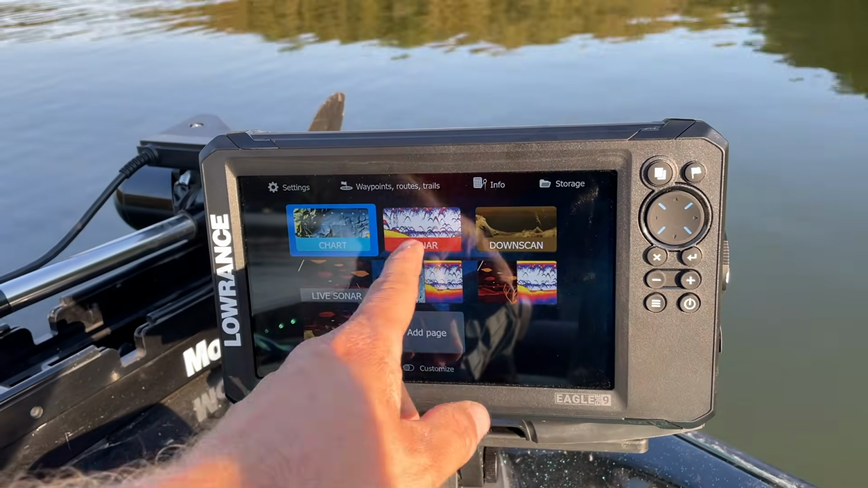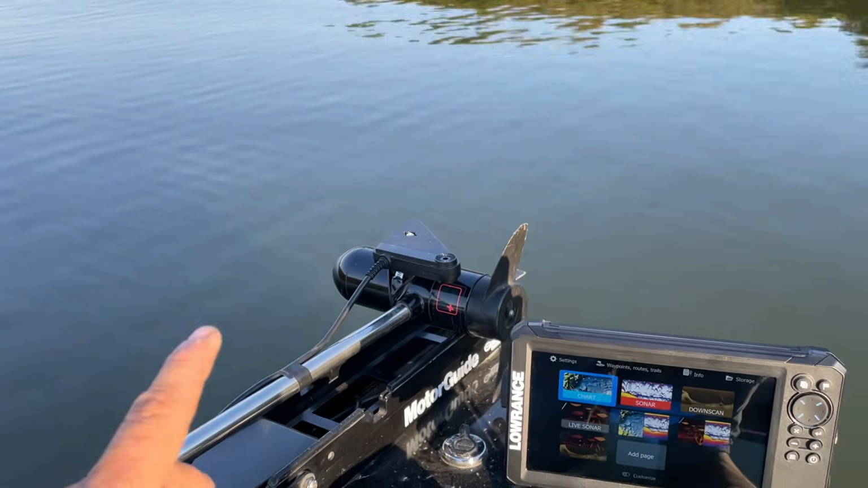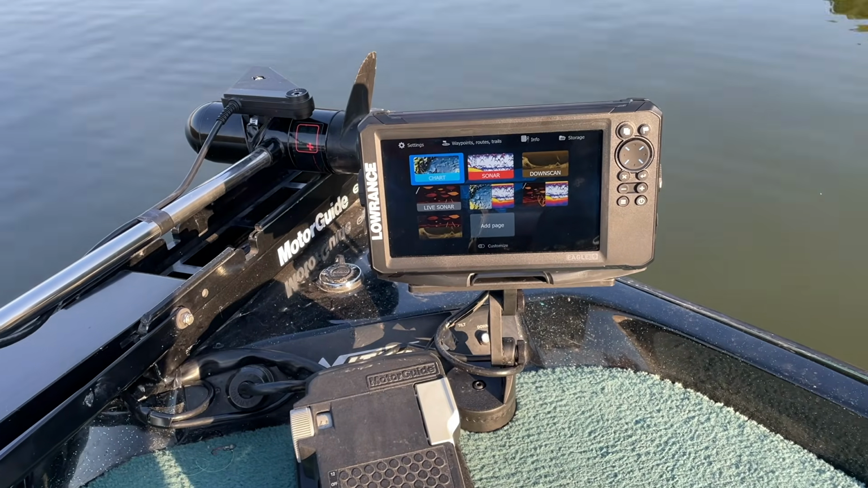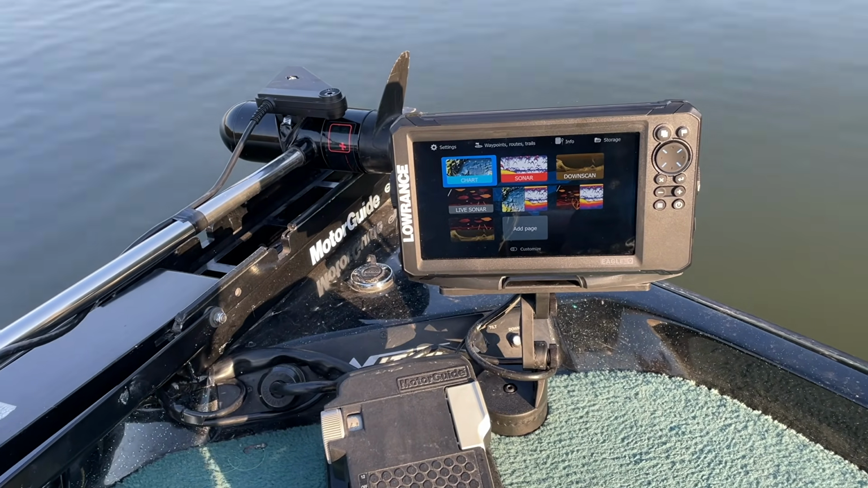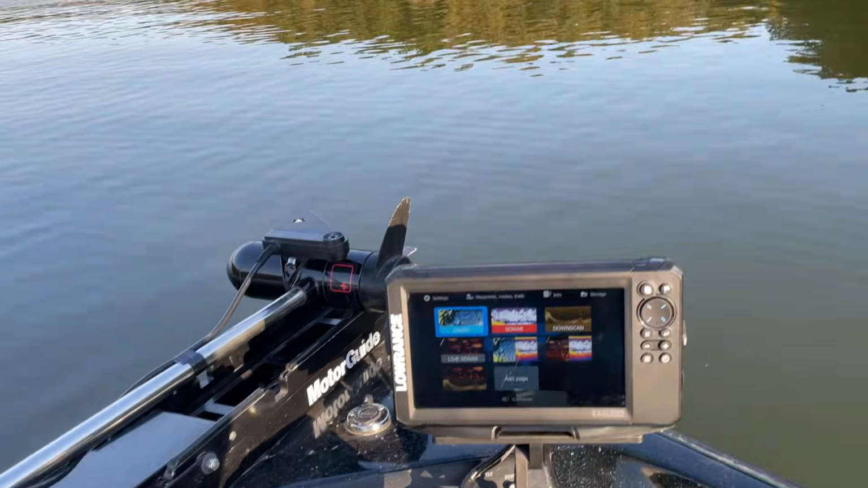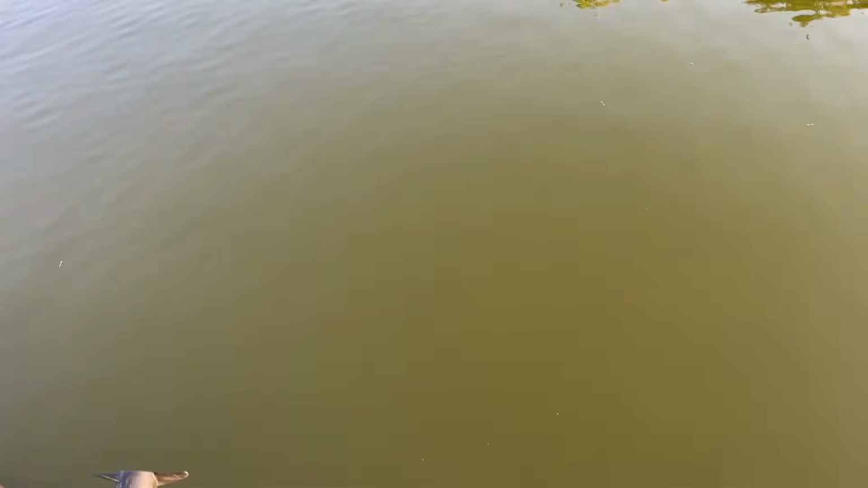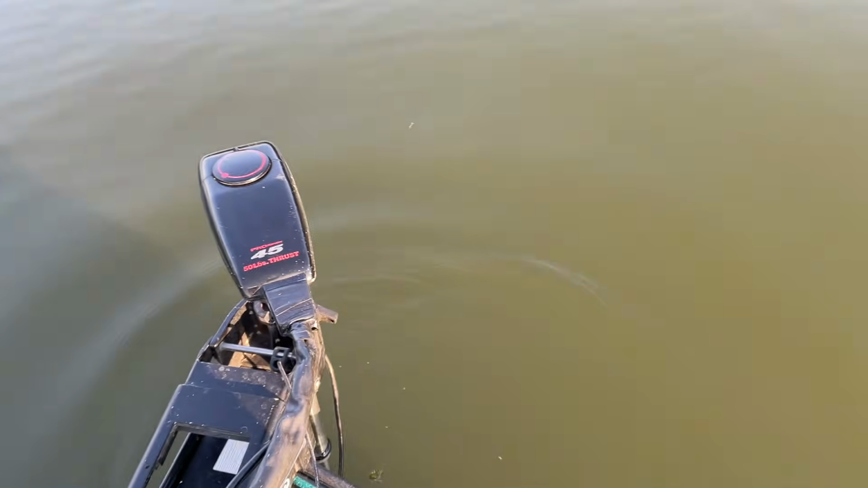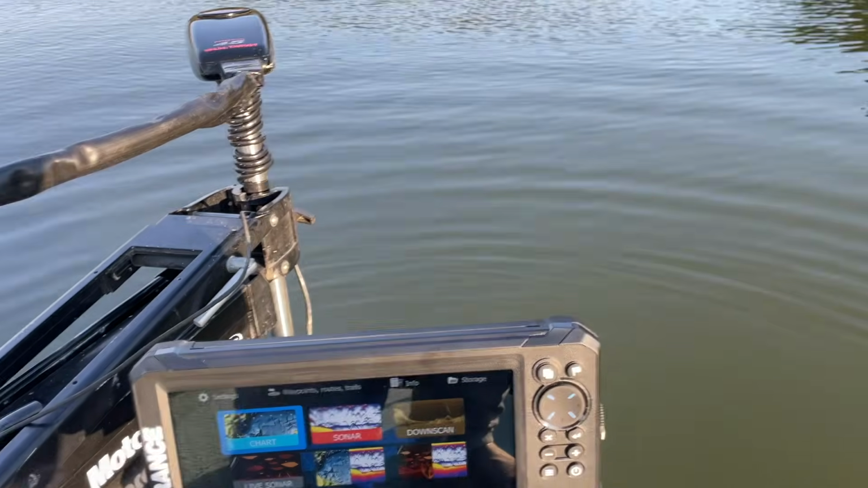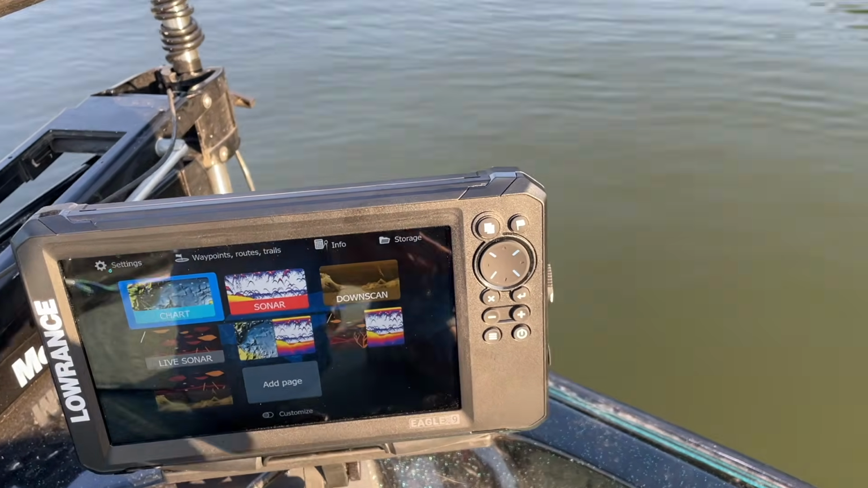As you can see, we have quite a few options. I've got this rigged up on the trolling motor. Very easy install, no black box needed. And I'm gonna get this down in the water and let's check out its capabilities here. I got some bait fish jumping up here. I haven't used this at all, so. Oh, it's not touchscreen.